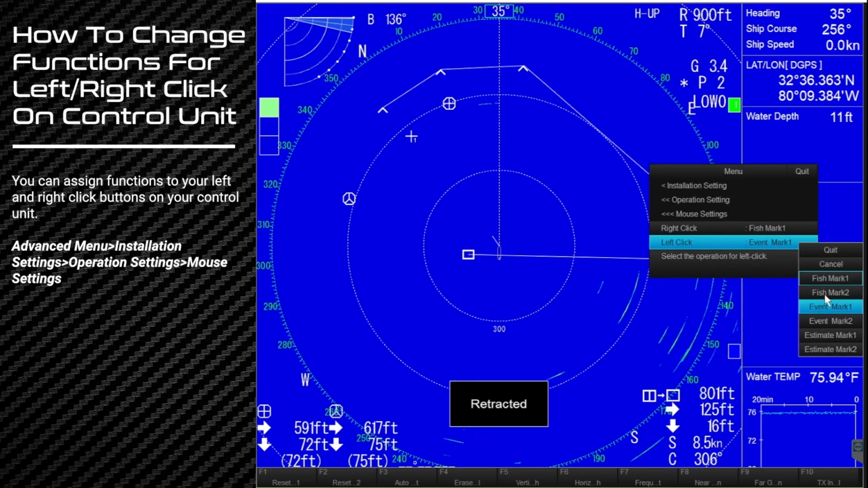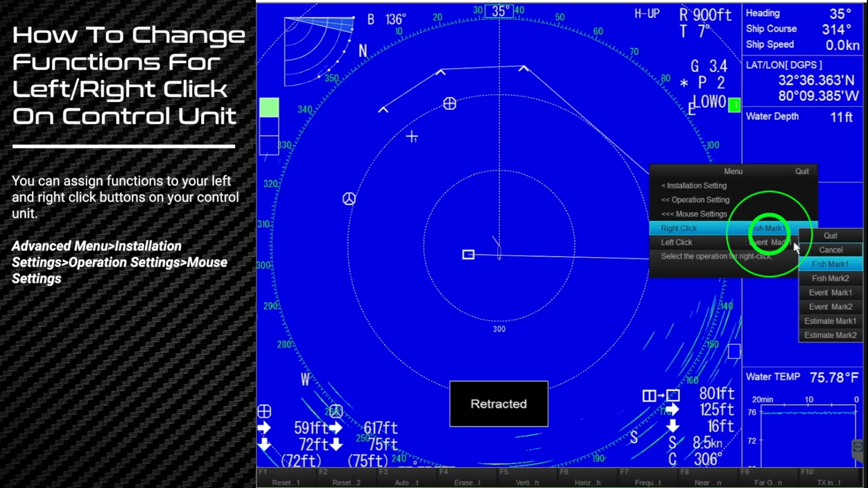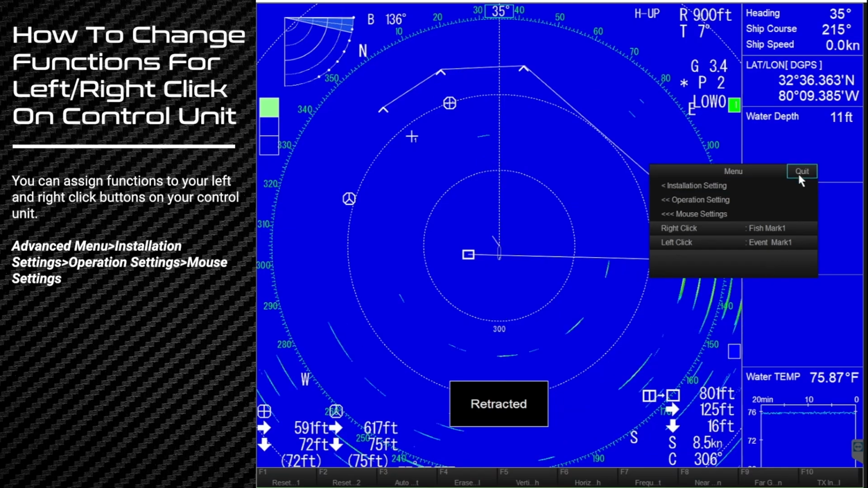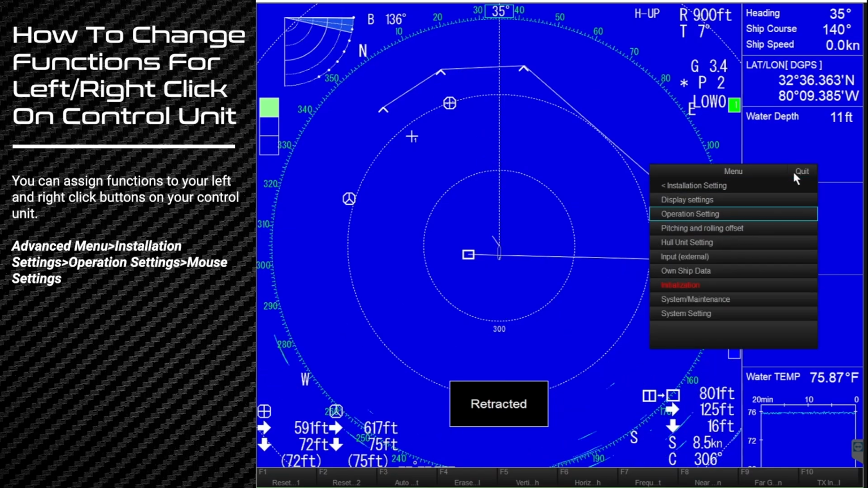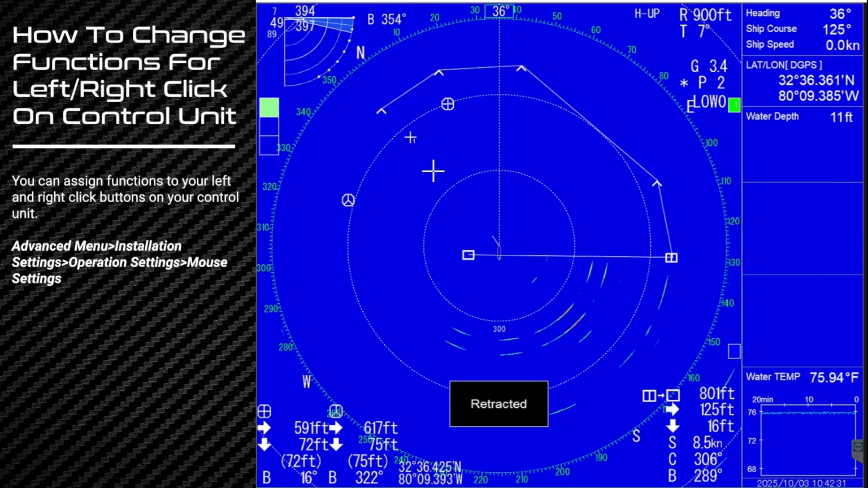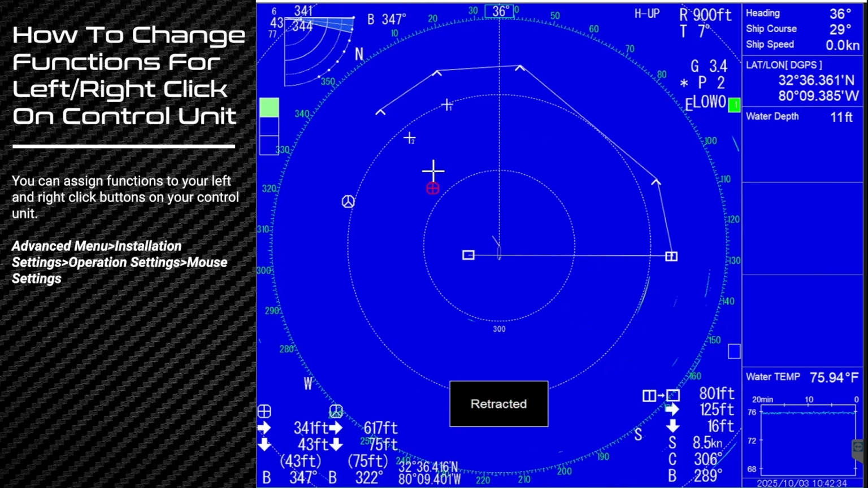Left click should be event mark number 1. And right click should be fish mark number 1. No, that's fine. Go ahead and hit the cursor button. There you go. And cursor again. Yeah, so now we're back to where we are.